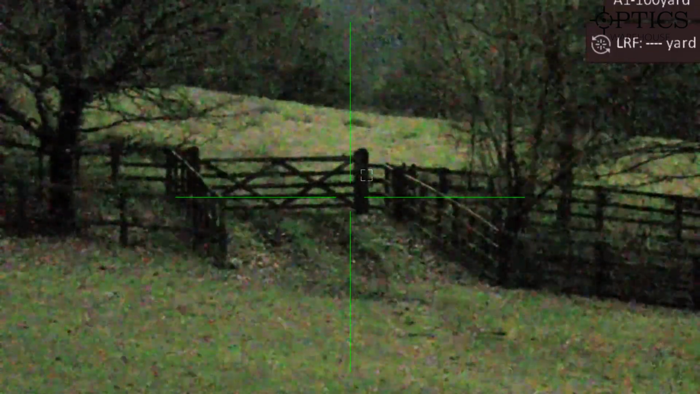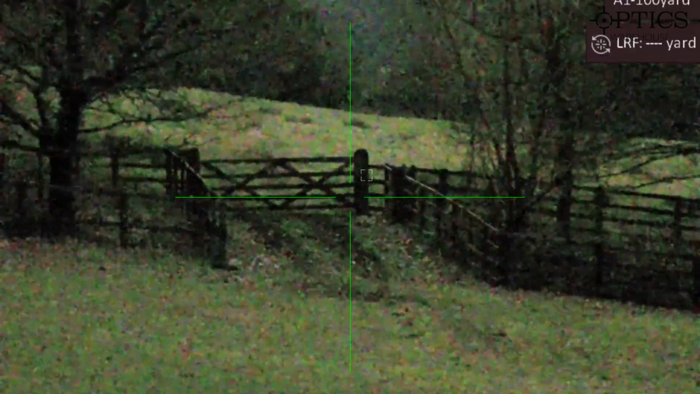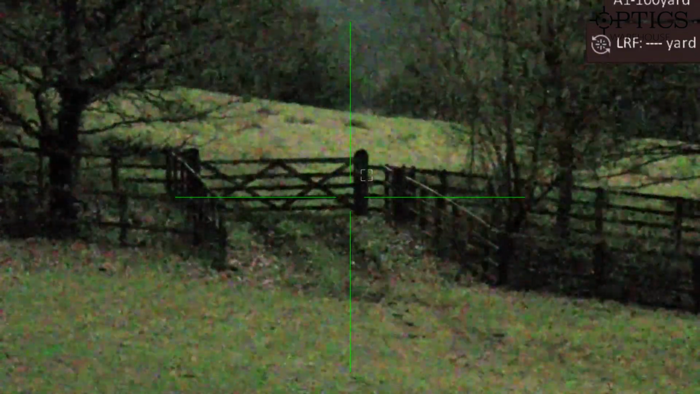There it is in the colour to really emphasise how good this unit really is when you've got next to no light showing at all. Yes, it pixelates slightly, but then again, at the end of the day, let's say it's nearly pitch black, so it's working with very, very little light. So you've got to give it its due, absolutely.